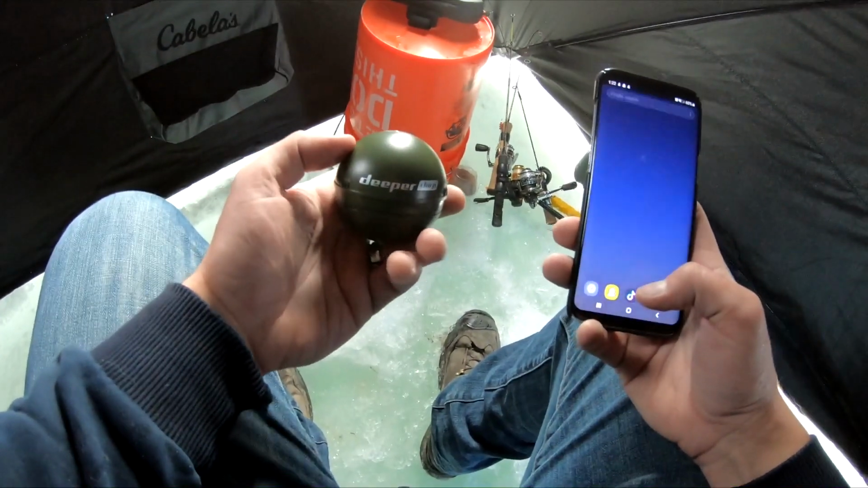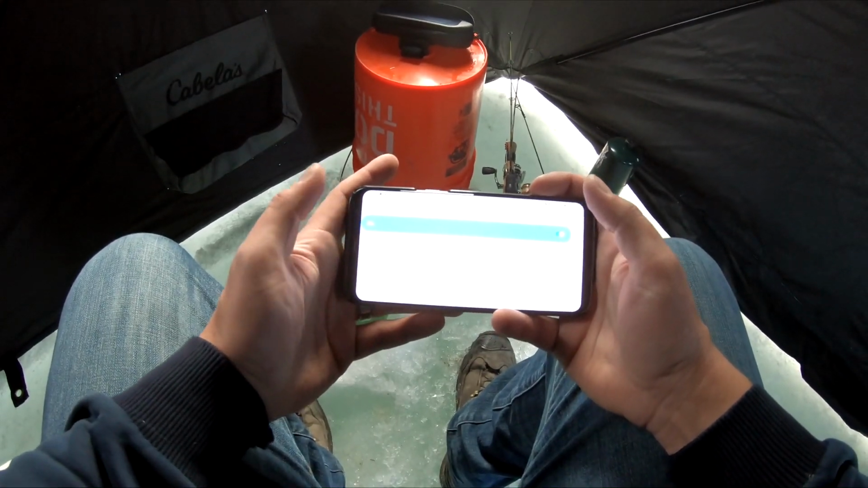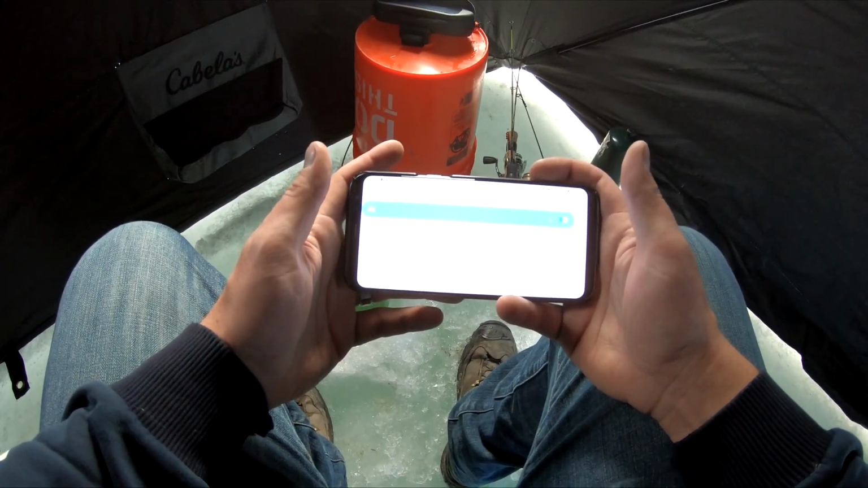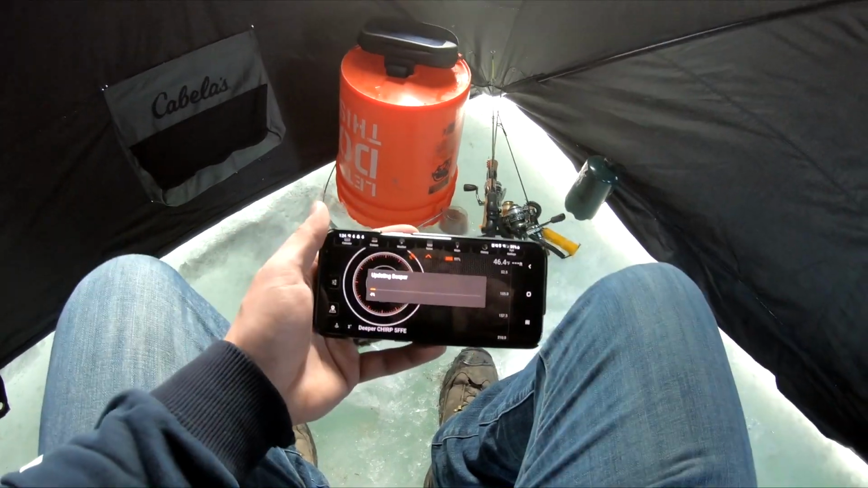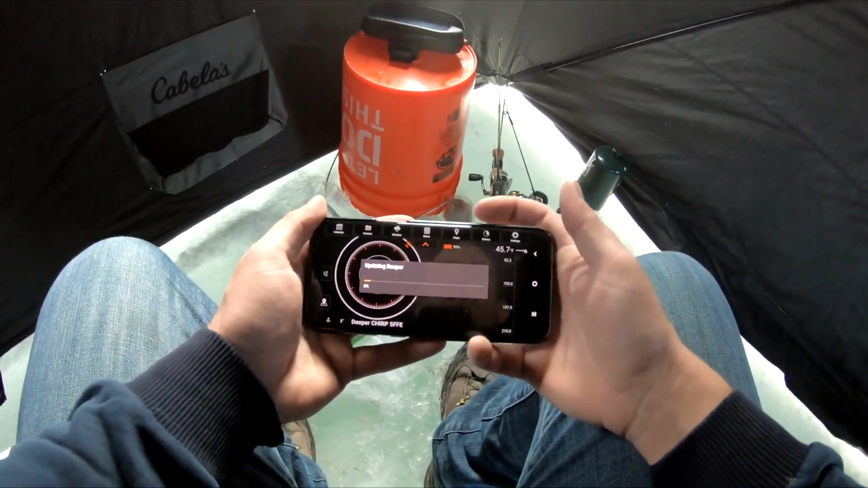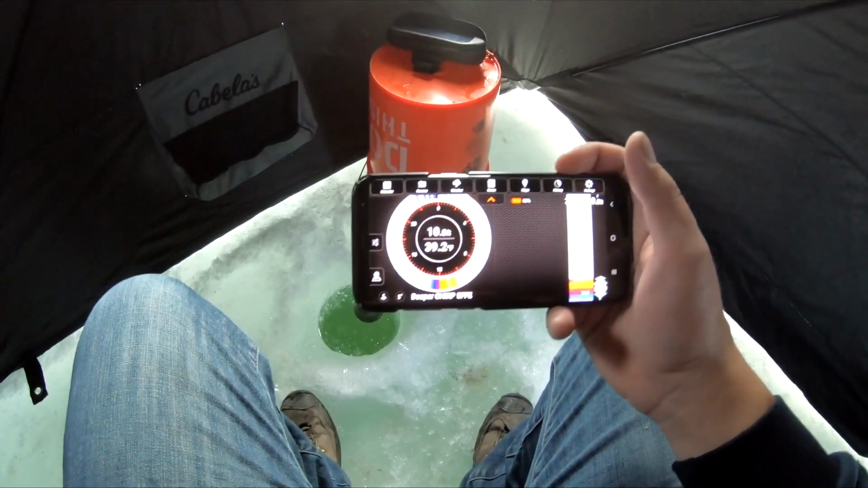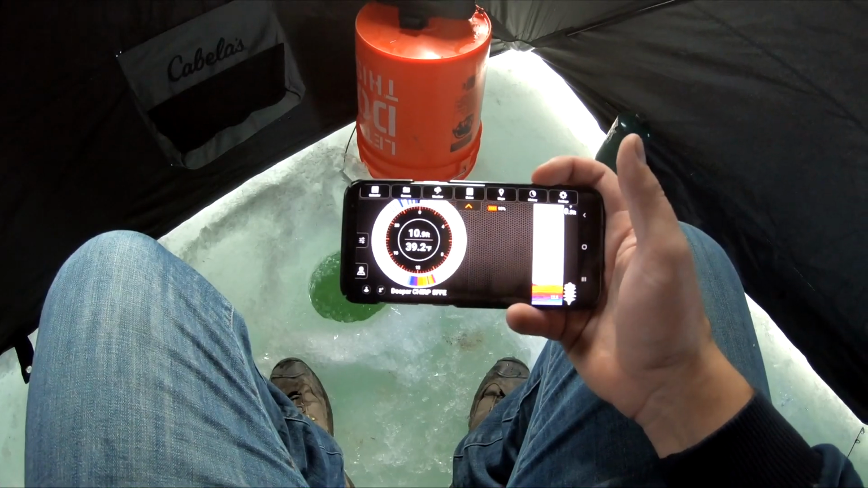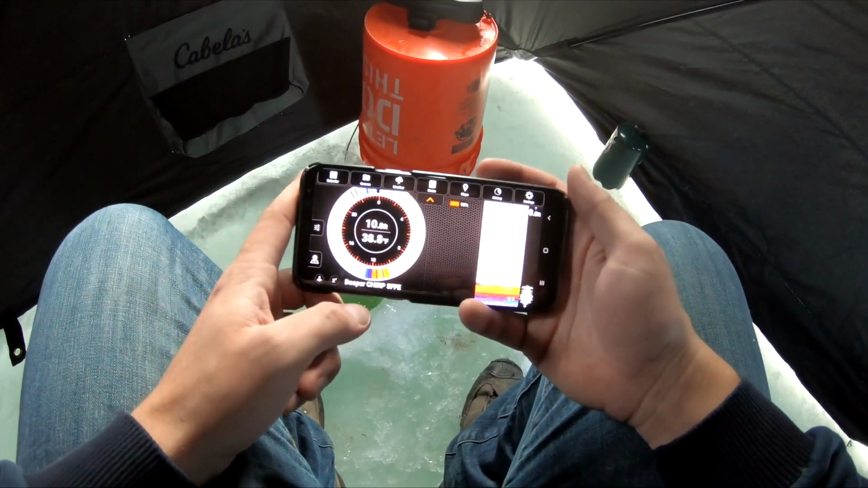All right, first time trying out the brand new Deeper Chirp. So let's connect to it. I'm going to open up my Wi-Fi, select the Deeper Chirp. Let's go over to the app, hit connect. Since this is the very first time I've connected to this Deeper, it is going to update it with the newest firmware, it looks like. Once it finished updating, it just automatically reconnected. And for my very first time ever, I'm seeing the readings from the Deeper Chirp.